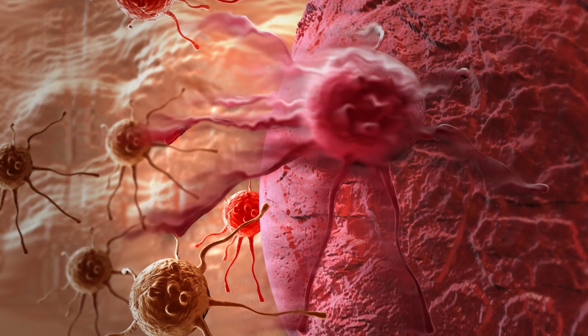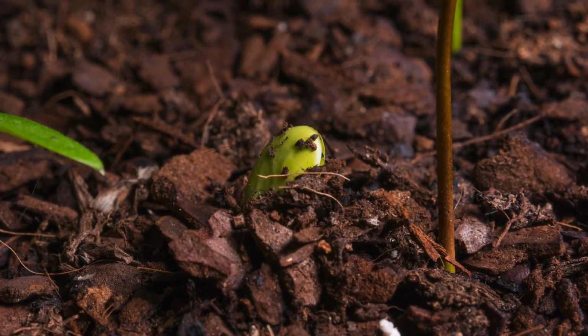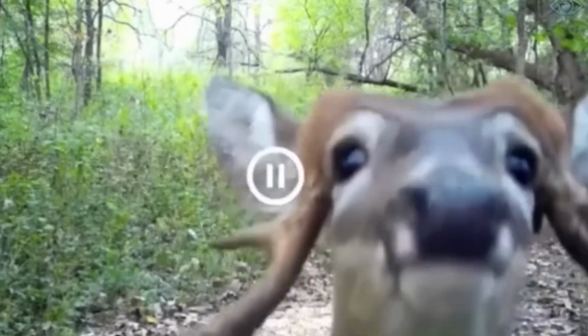Surprisingly, horns are one of the fastest growing tissues in nature, capable of growing more than 2 centimeters per day during peak periods. Some male deer have abnormal growth of horns caused either by trauma or a genetic disease. Someone managed to capture one such deer on a hunting camera.